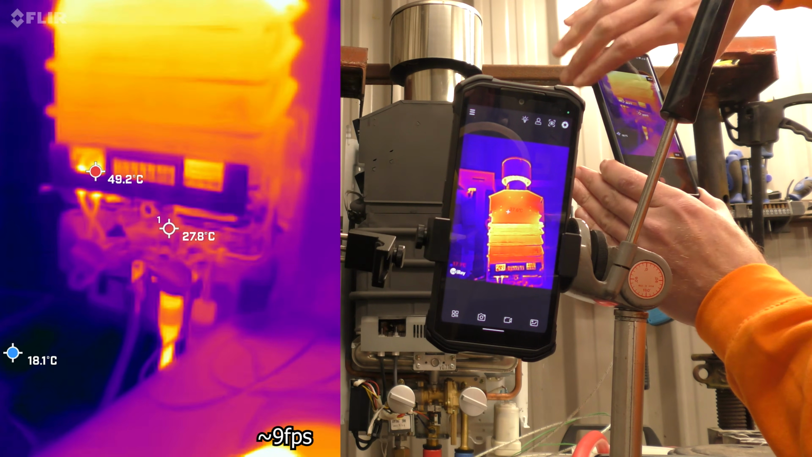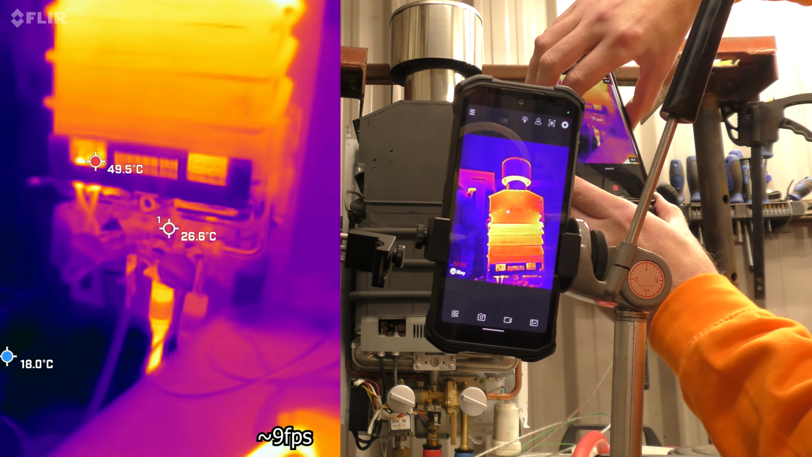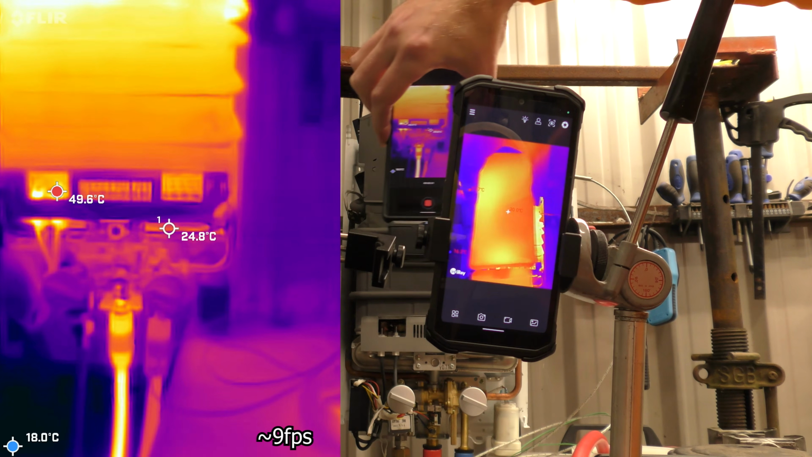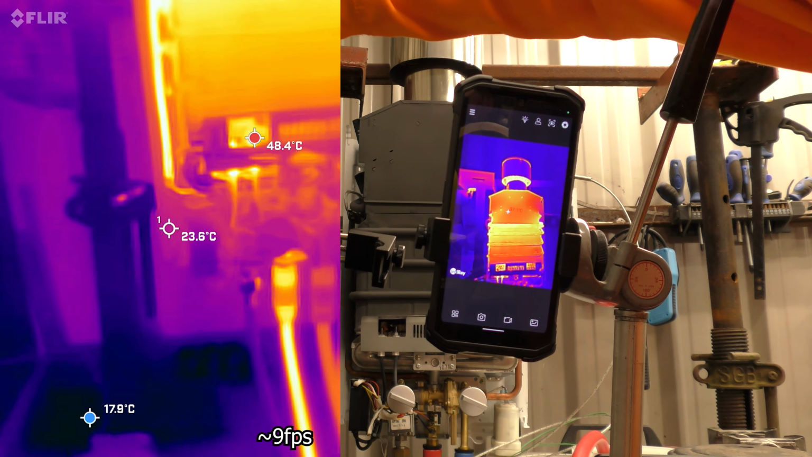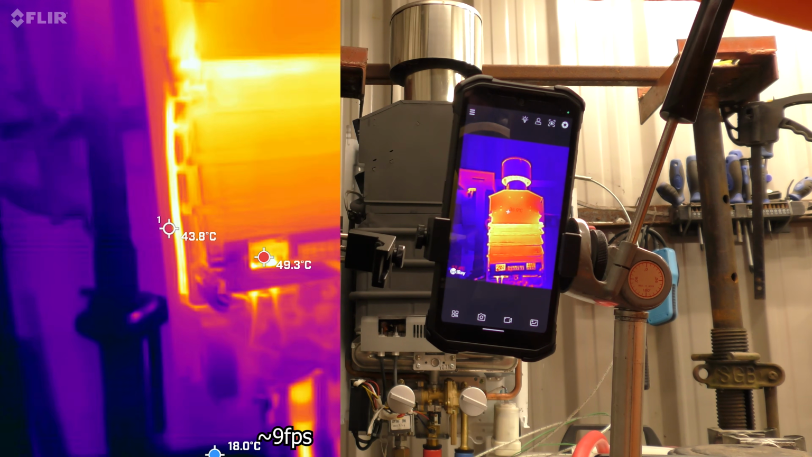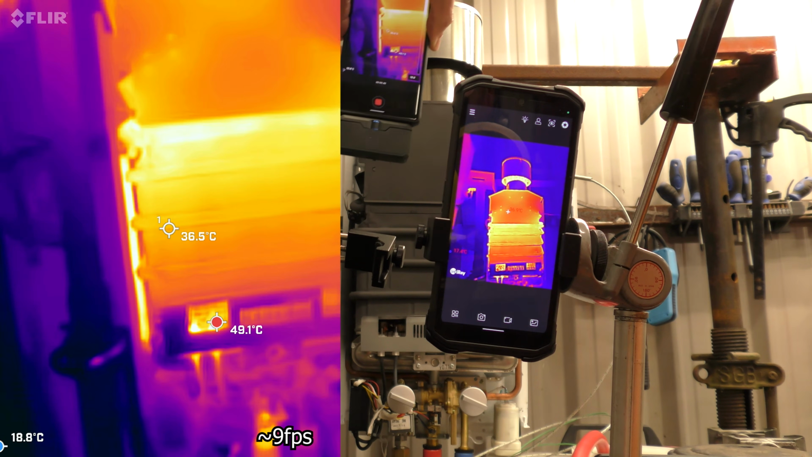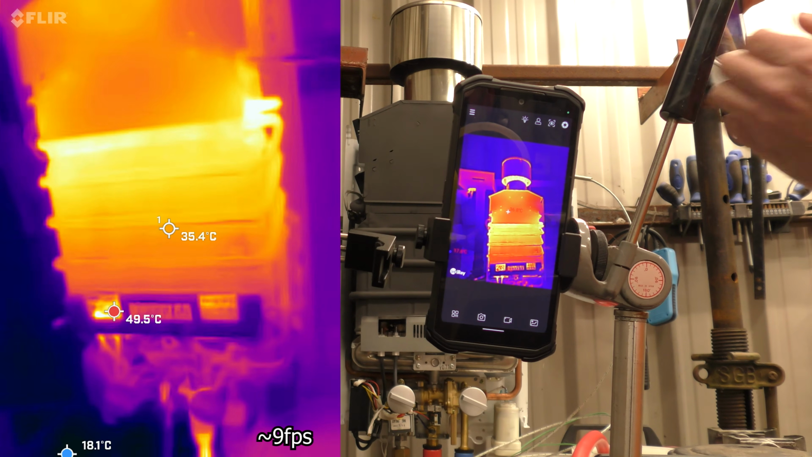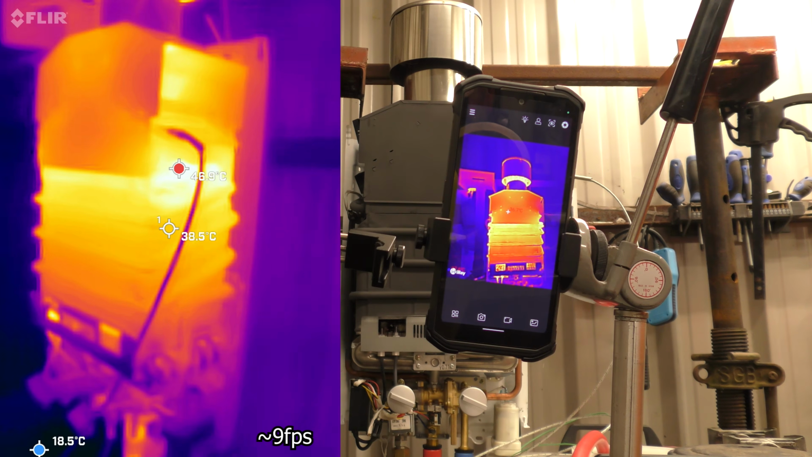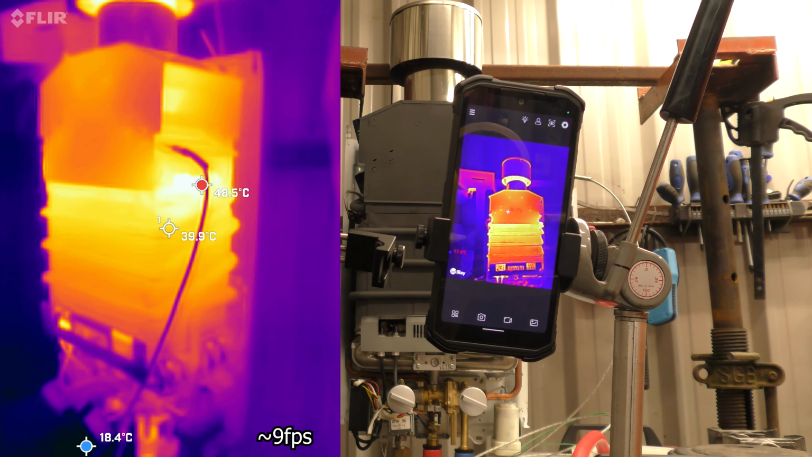I'm running both phones in vertical mode, not horizontal, because the Doogee doesn't do sideways. It just does straight up and down like you're holding a normal phone, because of where the sensor is positioned. Right, hopefully that gets us some footage to compare the two together.